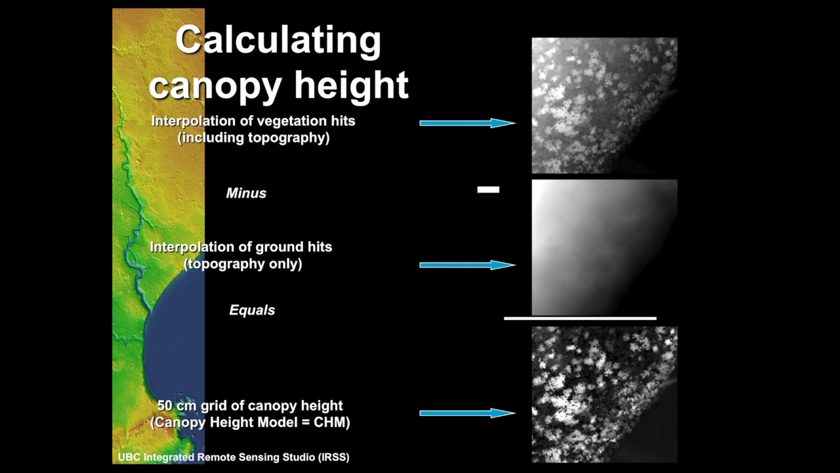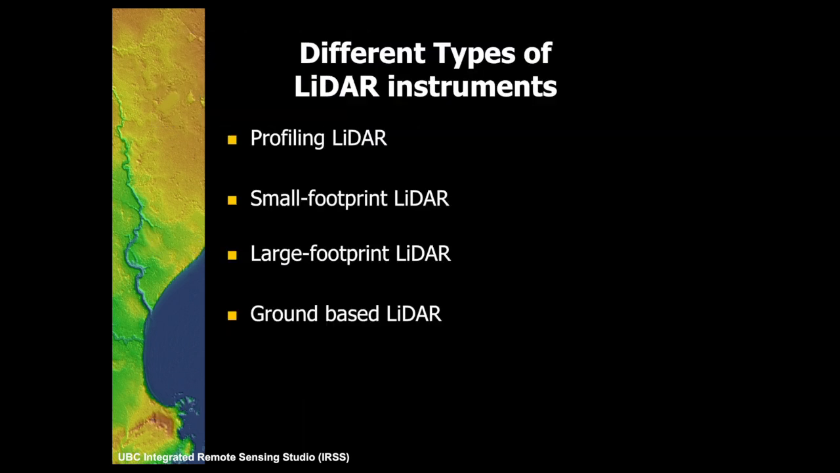Rather, we work at the plot scale. What is the mean height of all of the returns? And we can get a mean height of the trees within the plot. So we just scale our analysis level a little bit bigger if we have less data in our point cloud. So I'll just jump through the different types of LiDAR, then open it to questions, because I'm sure that's a much more interesting way to get more information.